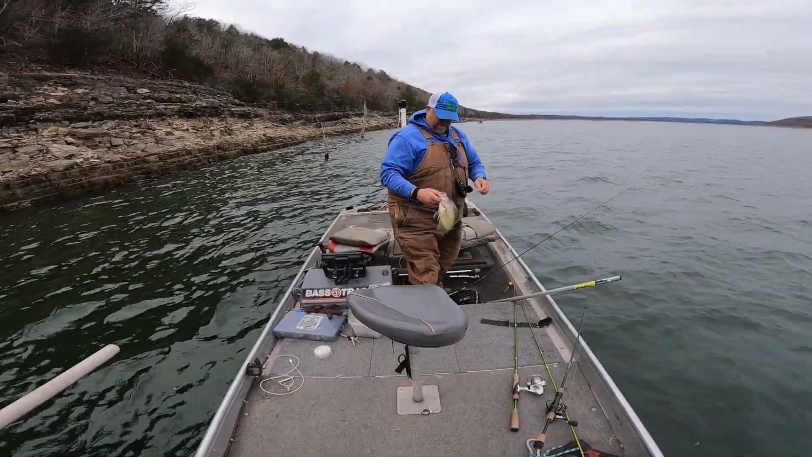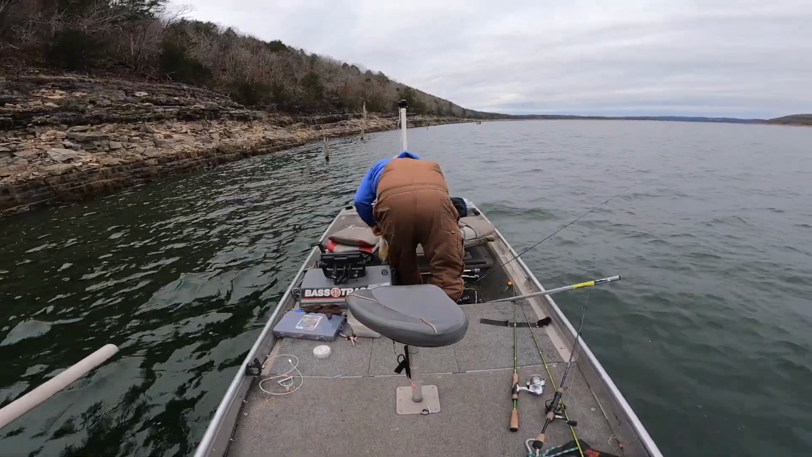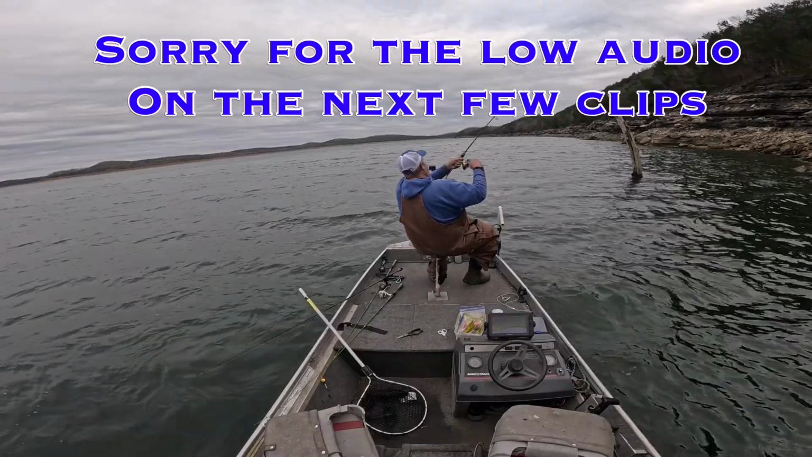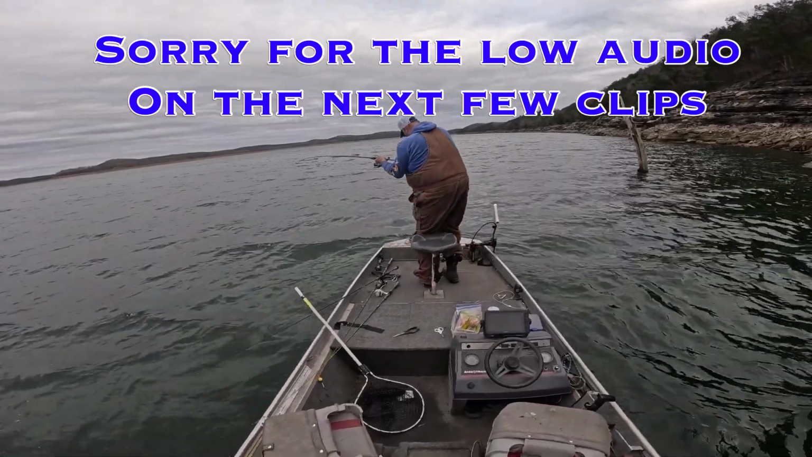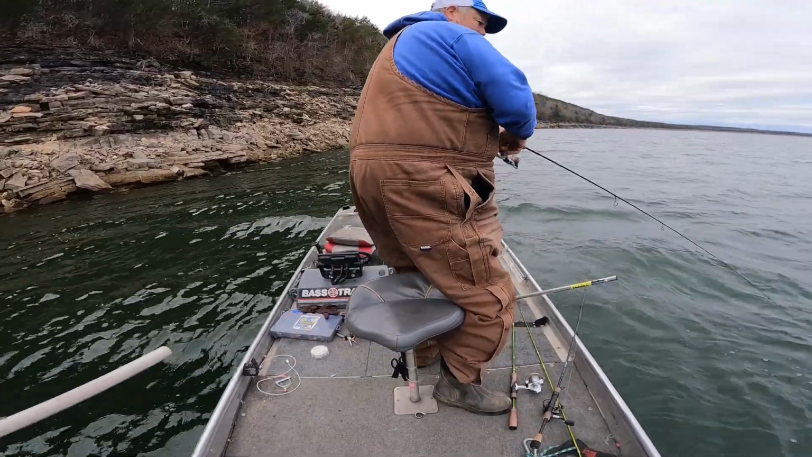Good fish. Didn't have my back camera on that time. Feels like a good one anyway.